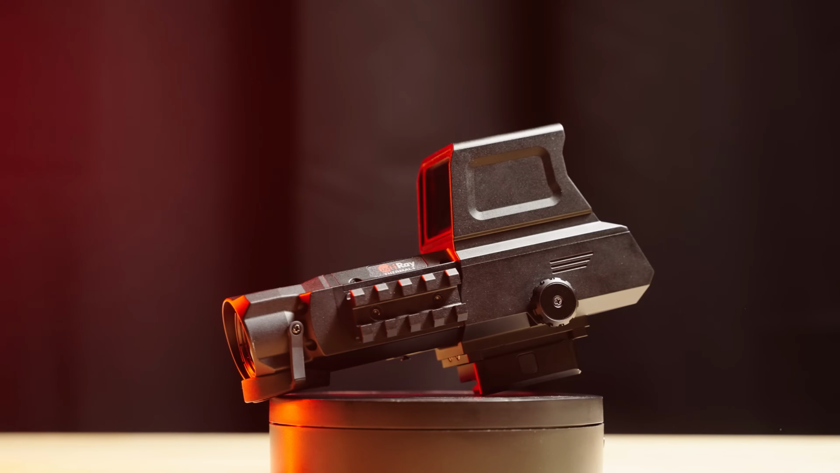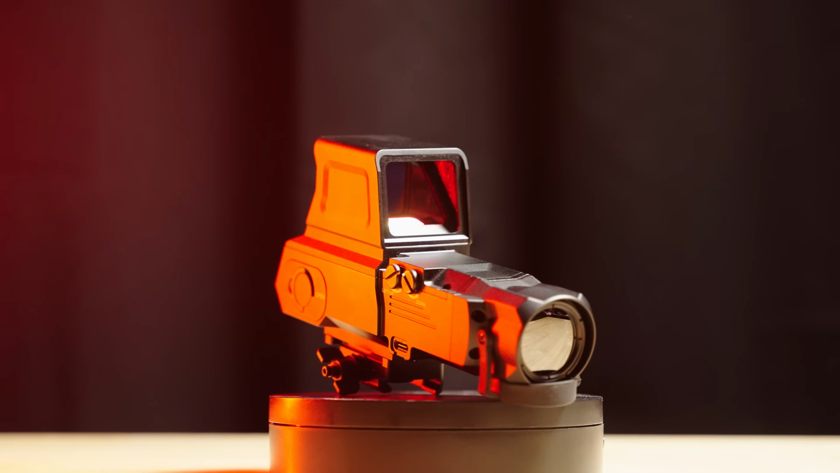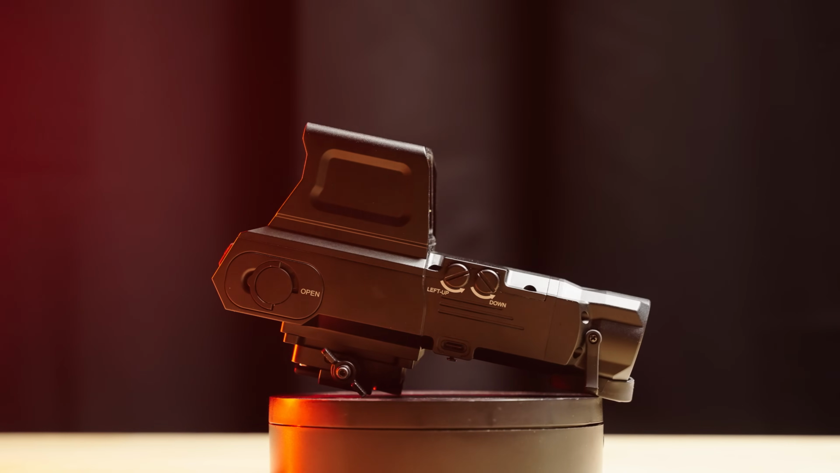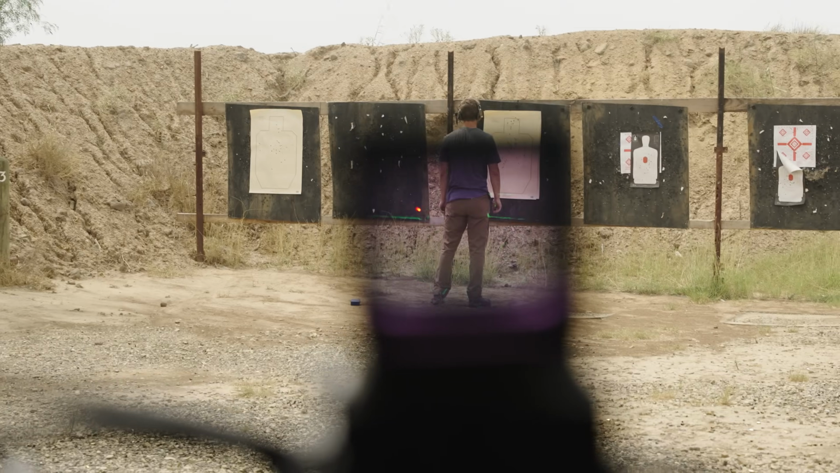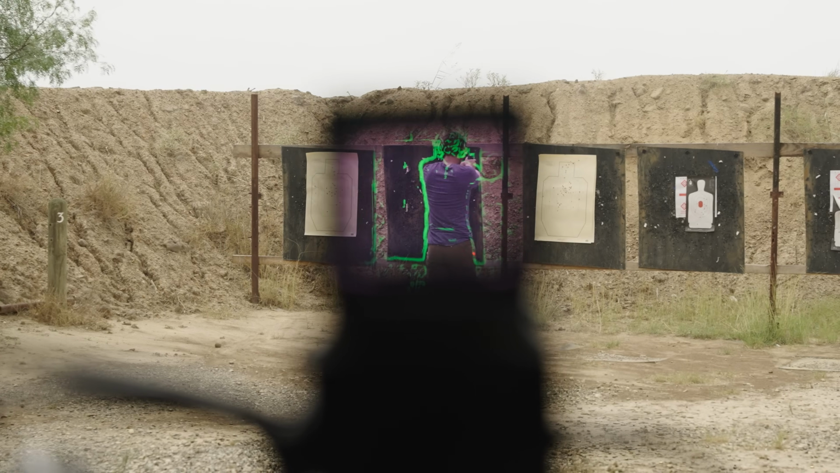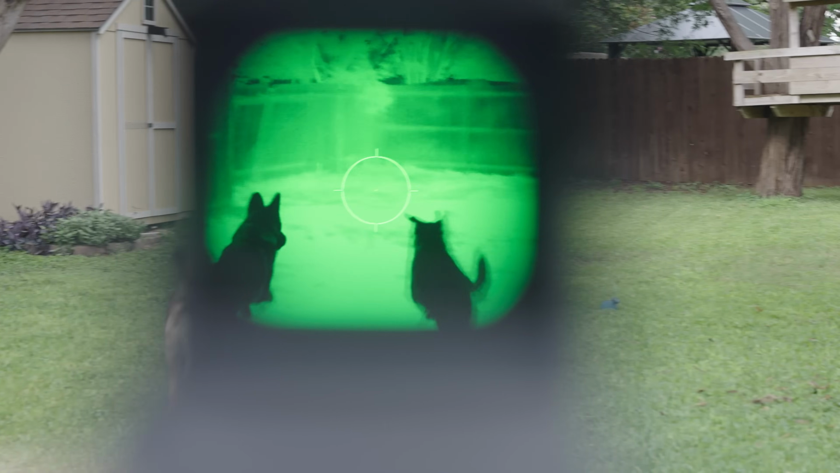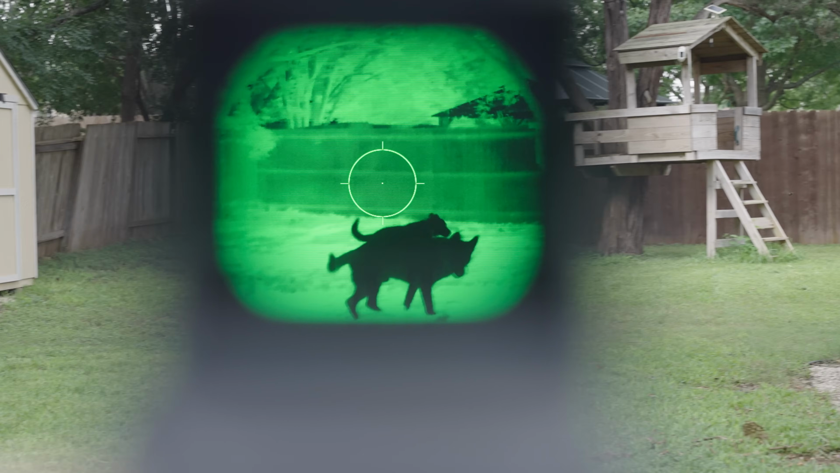Today I wanted to share with you one of the most interesting optics that I've got to play around with to date, and that is going to be the INFITAC Fast. So obviously some rebranding in the name there, but this is their holographic fusion sight, and as the name suggests, it basically integrates a red dot style optic with a thermal optic. So you can use just the thermal, just the red dot, or both literally fused together.